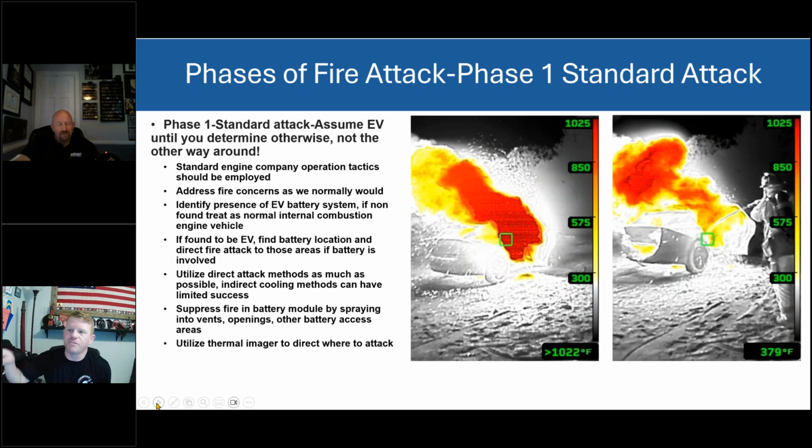We don't just open the nozzle and flow until everything goes away. We'll knock down a chunk of fire, step back, look, see what changes, go to that spot. Knock down a chunk of fire, stop, see what changes, go to another spot. And then we'll continue to move in that direction. That's been very successful for us, but that's our phase one.